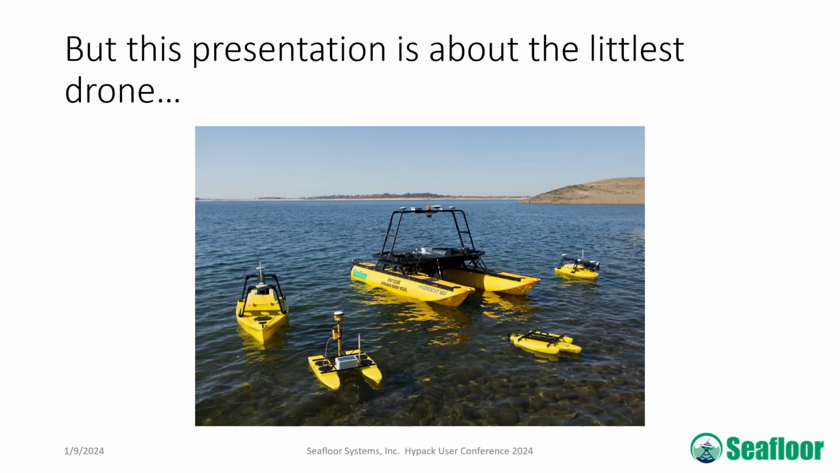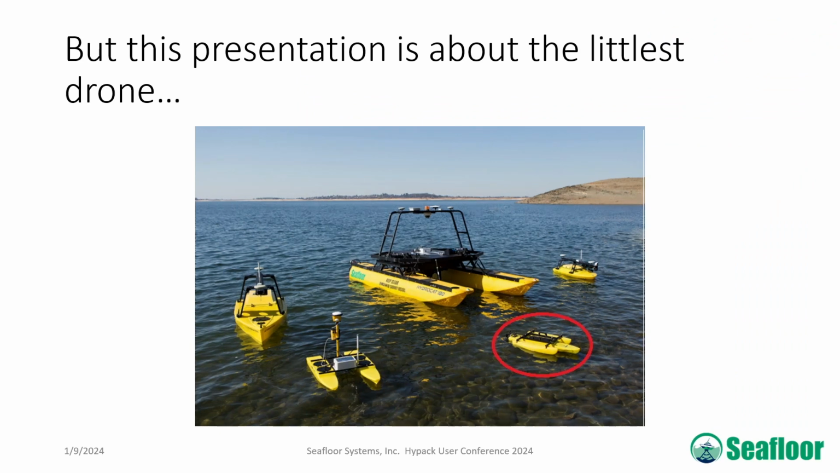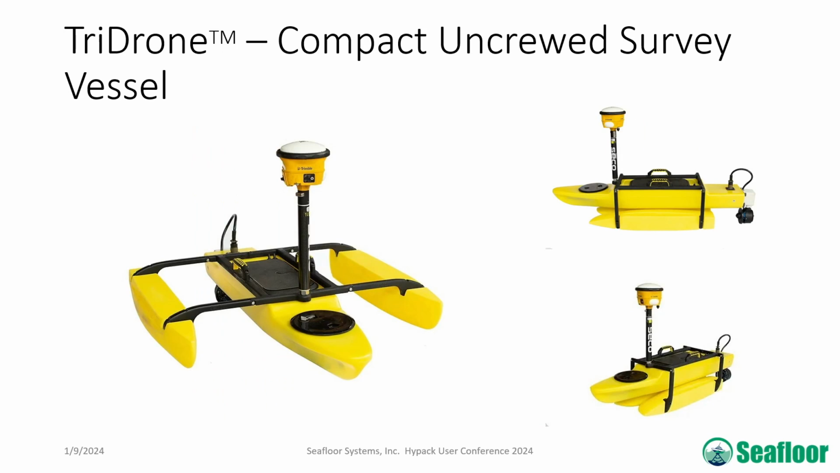But lastly, this presentation is about our smallest drone, called the Hydrone, also on our booth. It's a compact, uncrewed survey vessel. You can see it's extremely compact, foldable, and portable.